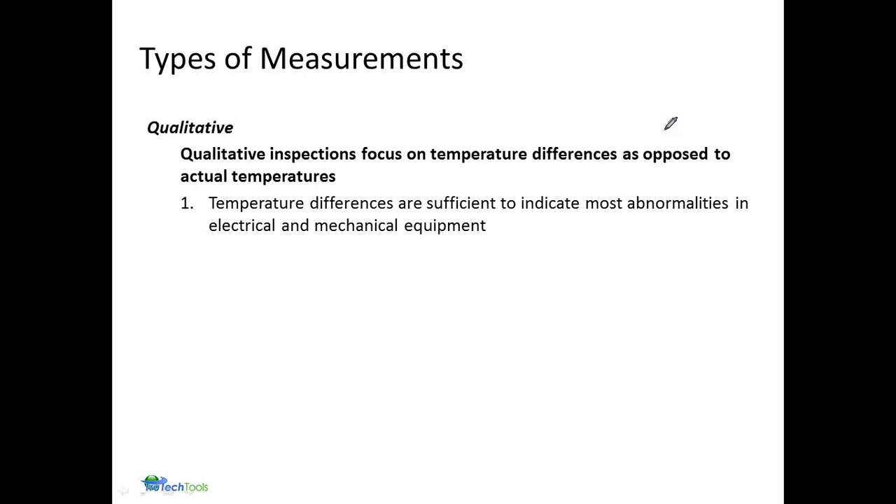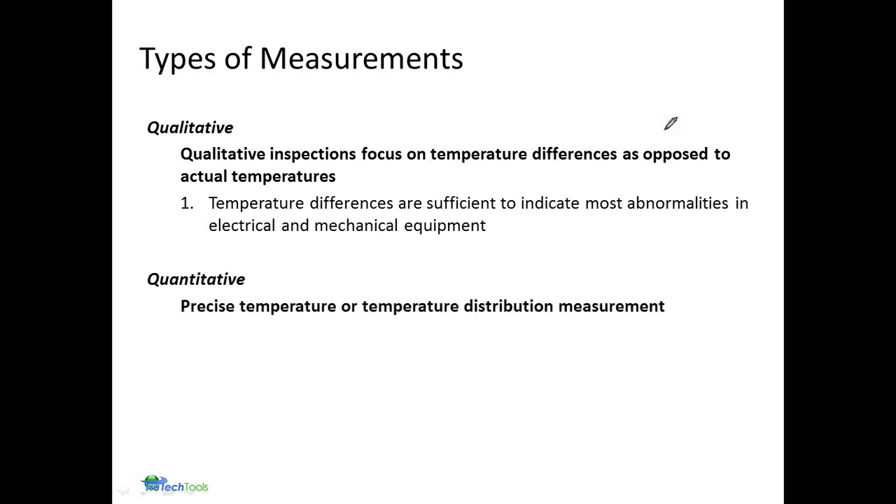This is one of the focuses in the Level 1 thermography class. When we get to quantitative, we're dealing with specific temperatures, trying to get and understand exactly what's going on. But a majority of the imagery is just qualitative. We're just really looking for abnormalities in our equipment or in our structures.